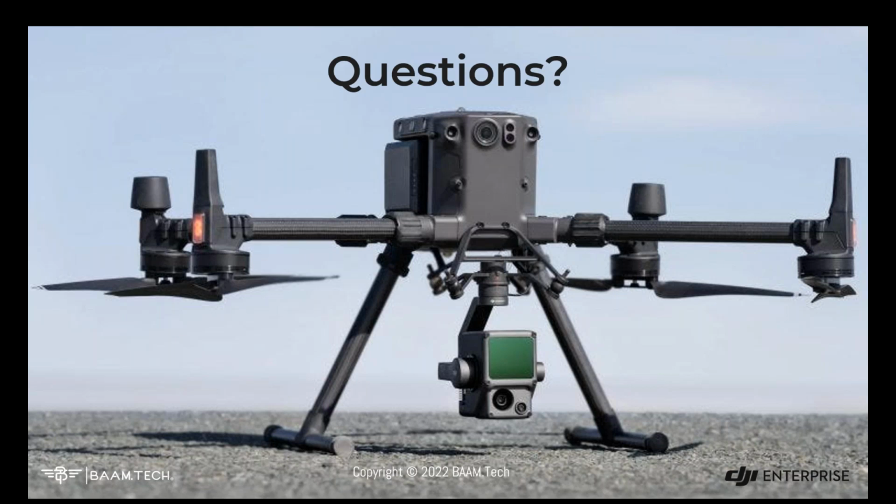Next question is, when doing LiDAR surveys and the ground elevation differs greatly, would follow terrain be the best option to fly, or fly at a consistent height?